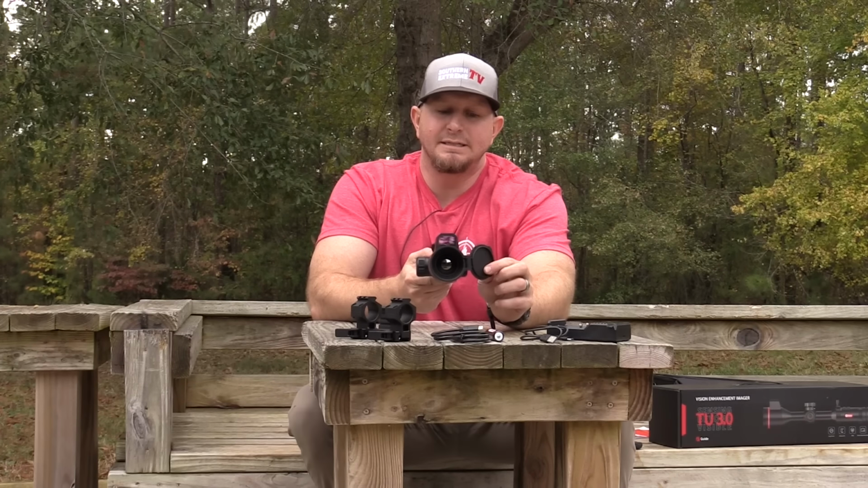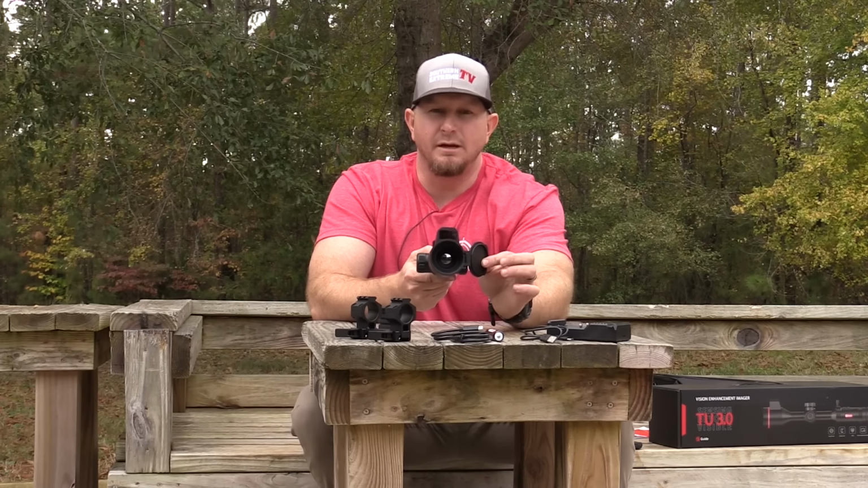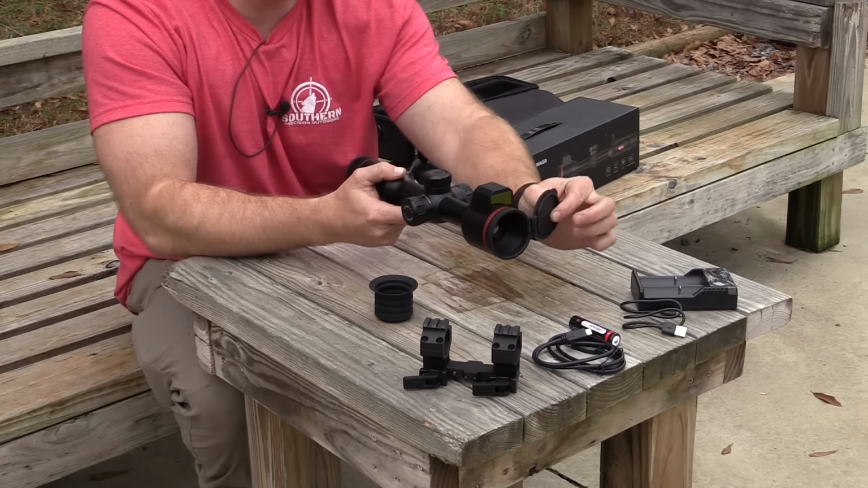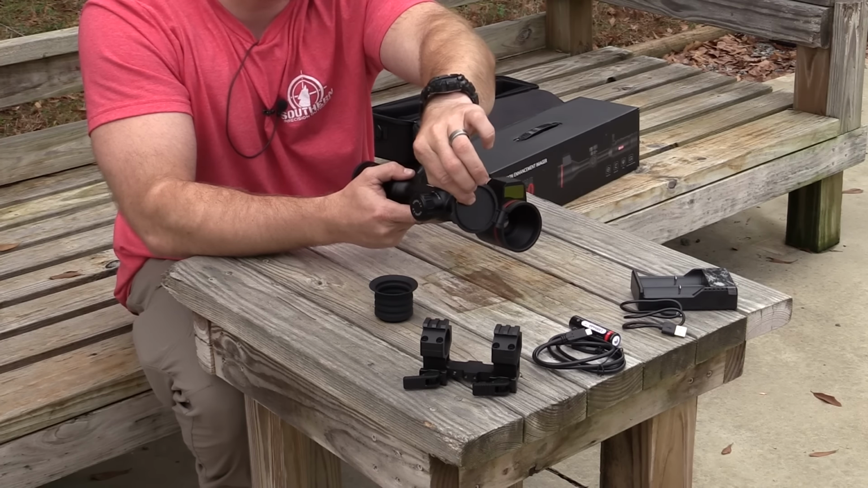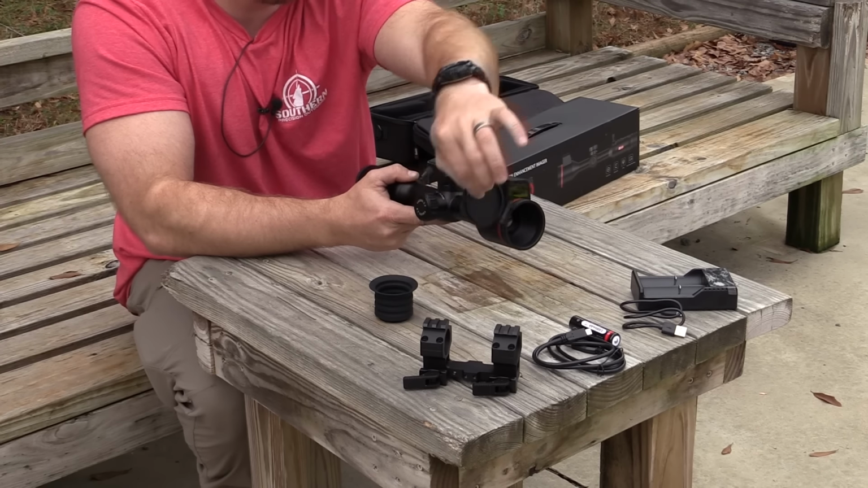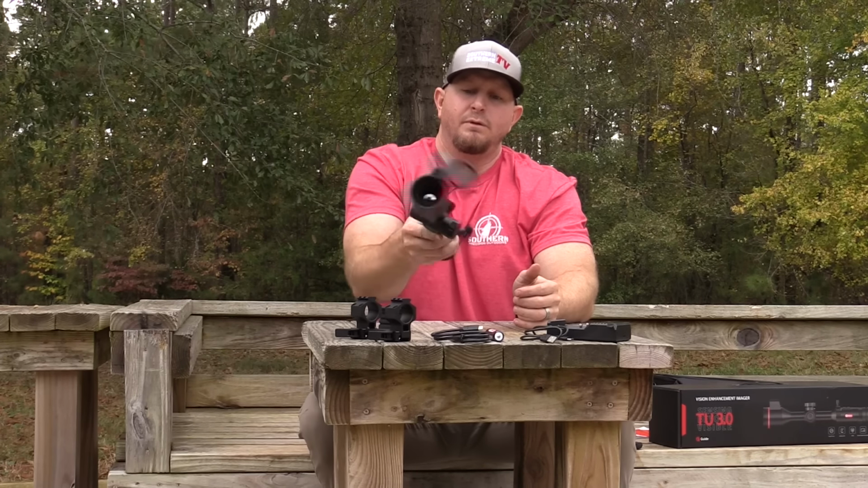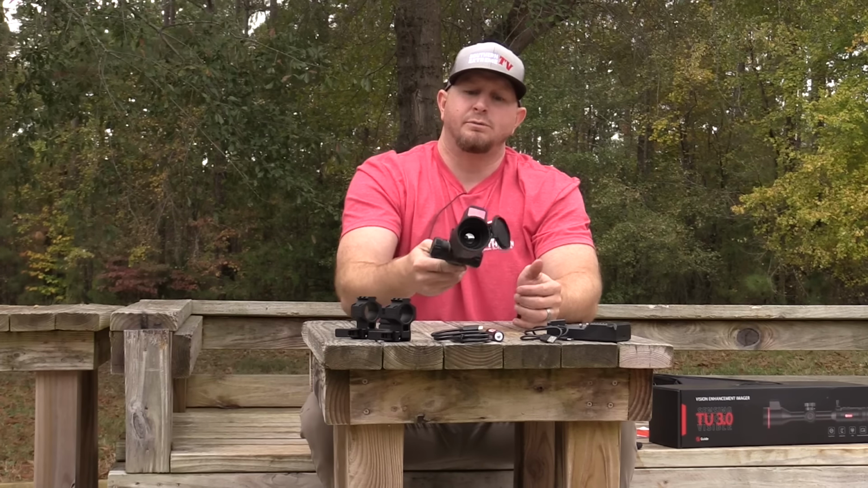Whereas I would like to see this piece on the end of this scope be stiffer, so that no matter where I spin and position this thing, it will stay in place. So if I want it on the right side, it'll stay on the right side. If I want it on the left side, it'll stay on the left side. But where it's at right now, you can see how it just spins around.